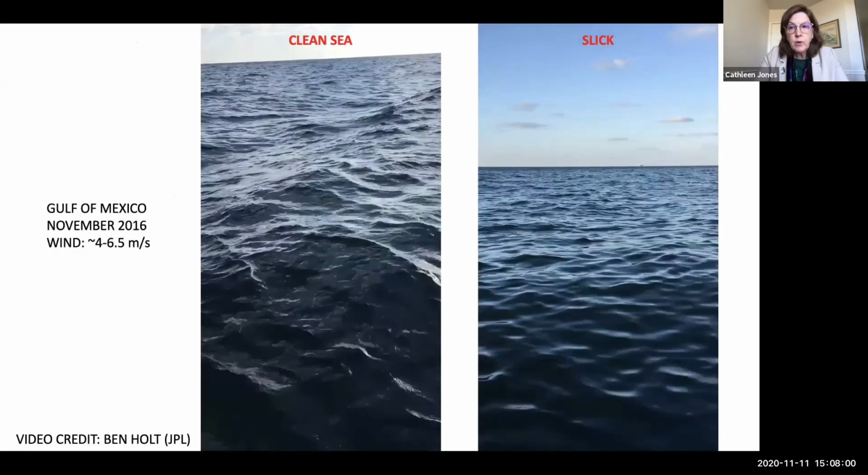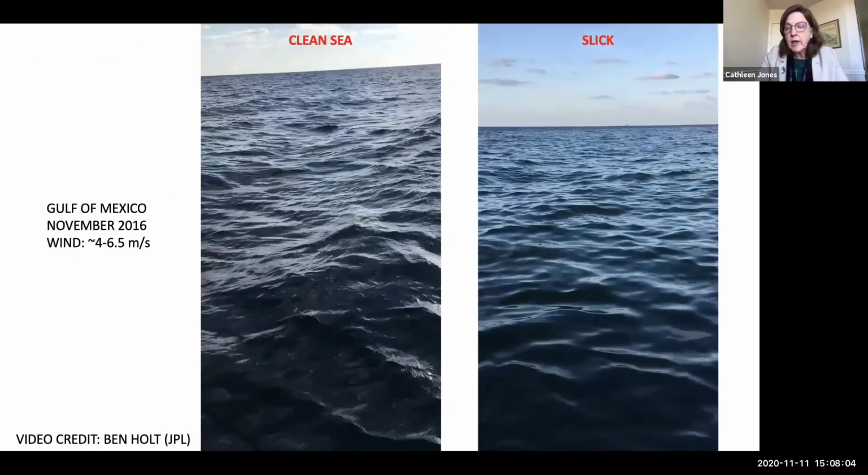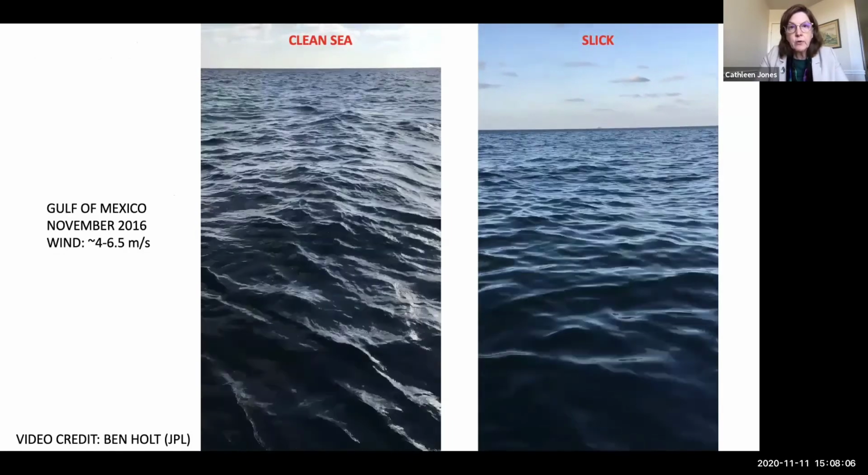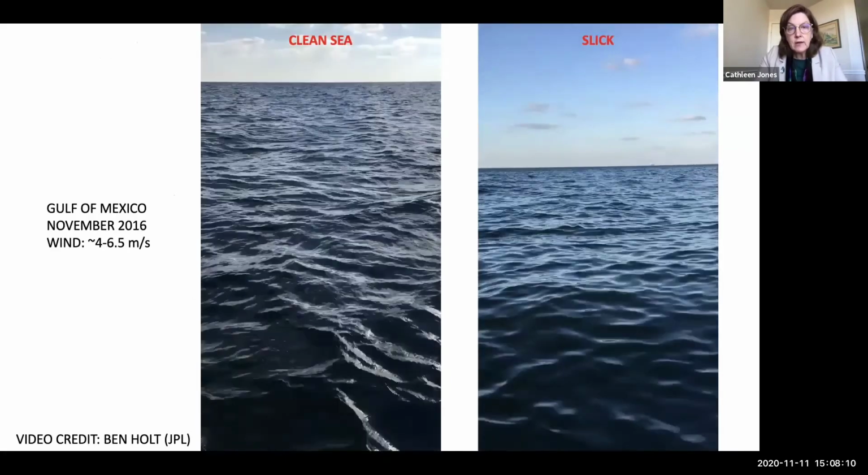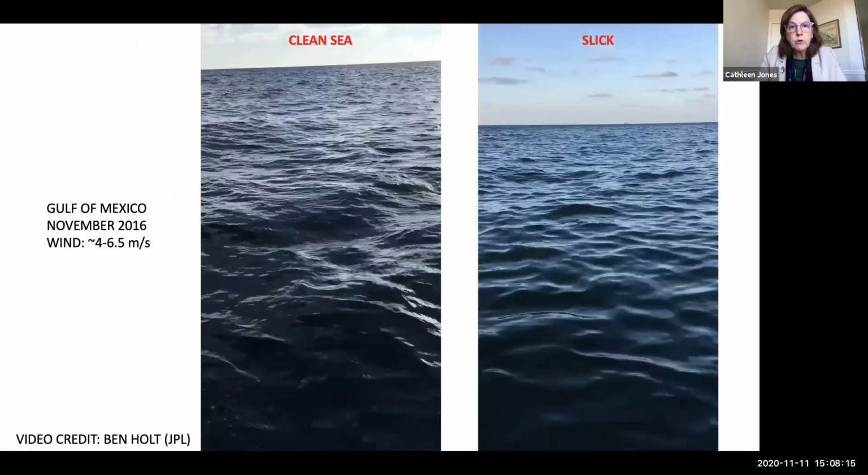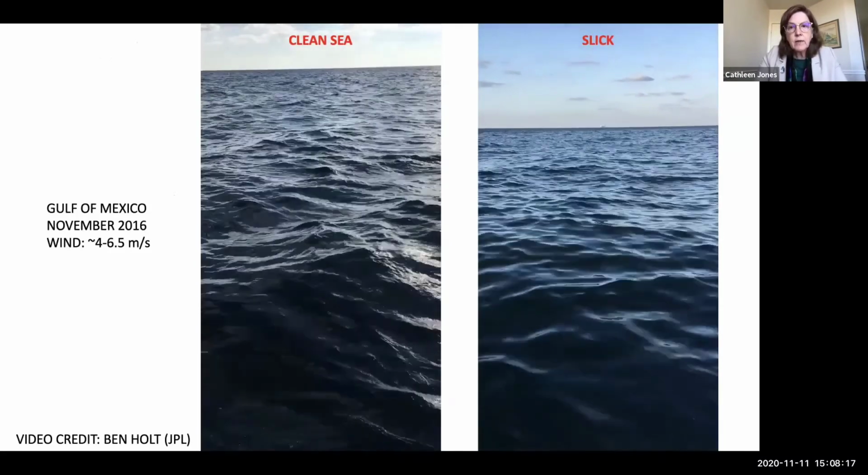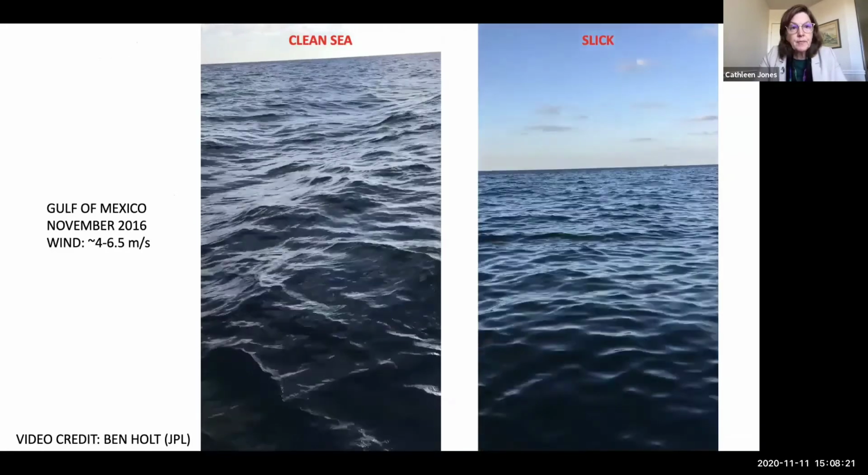Here are two videos that I got from Ben Holt, the same sea state in the Gulf of Mexico. On the right is slicked water, and on the left is clean water. And you can see that it's much smoother, much more uniform also in the slick.